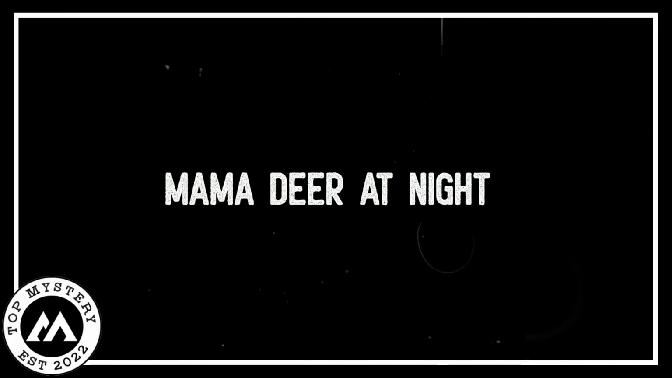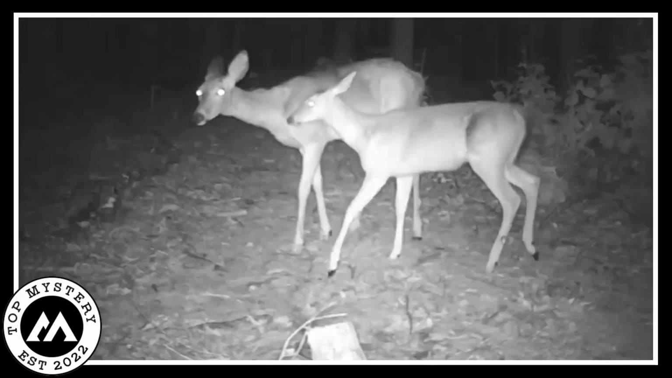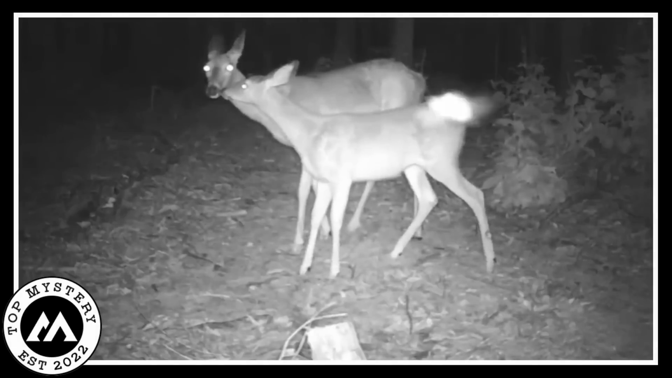Mama Deer at Night. Once upon a time, in a quiet, grassy land, a magical camera caught three deer having a peaceful feast. It was like they were having a big dinner party just for themselves. But oh boy, things got interesting when the mama deer decided to take charge.